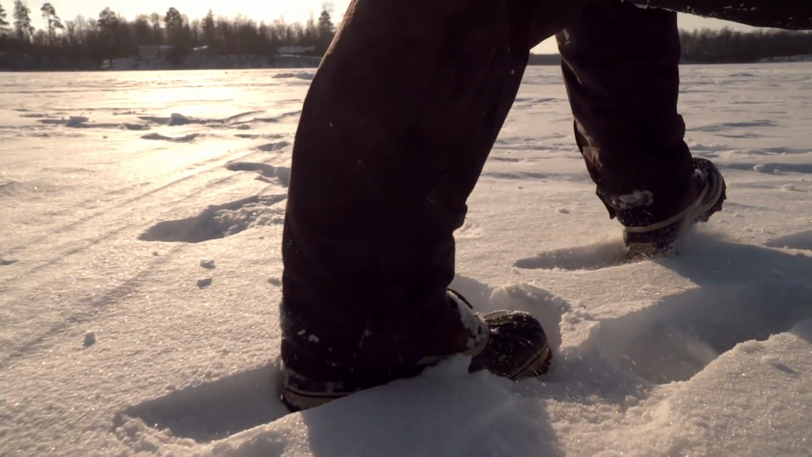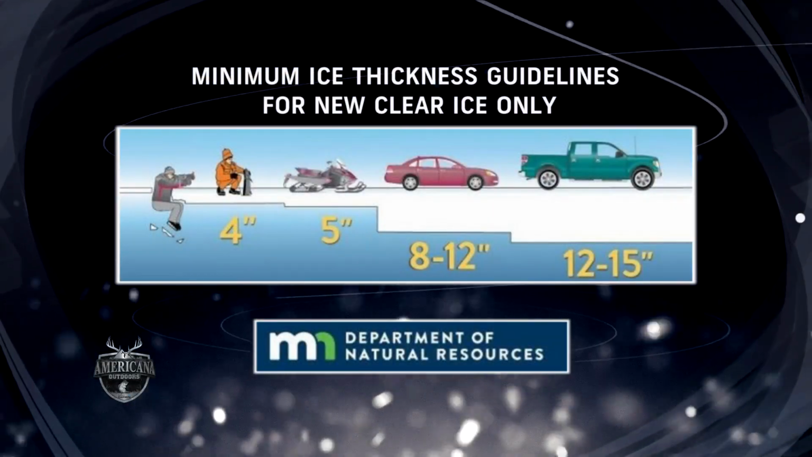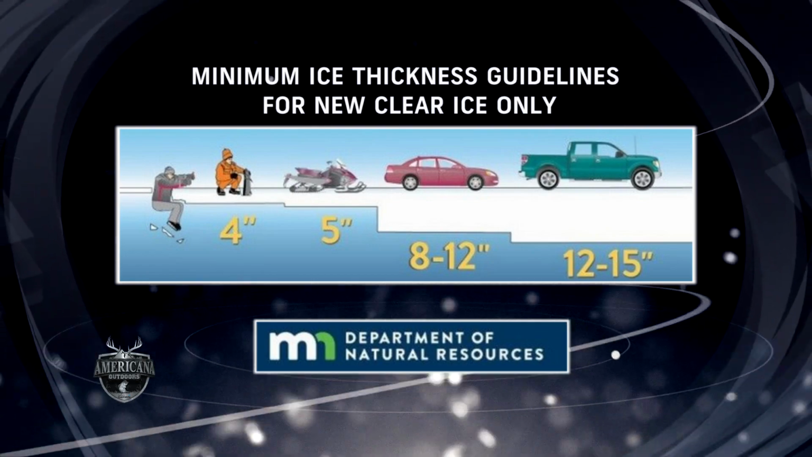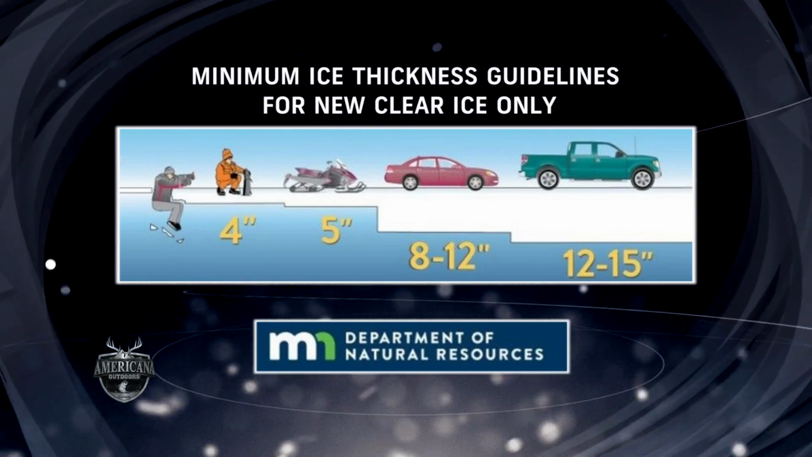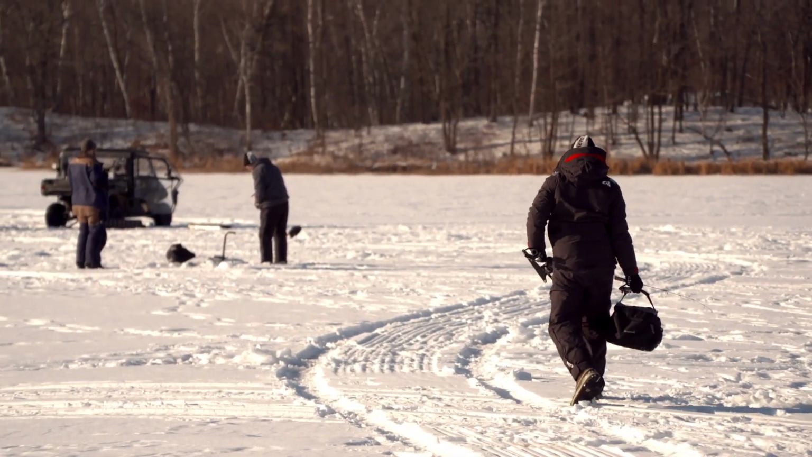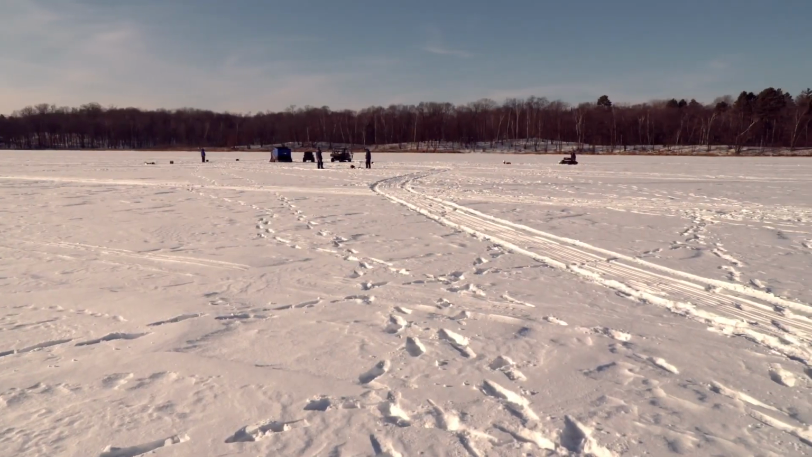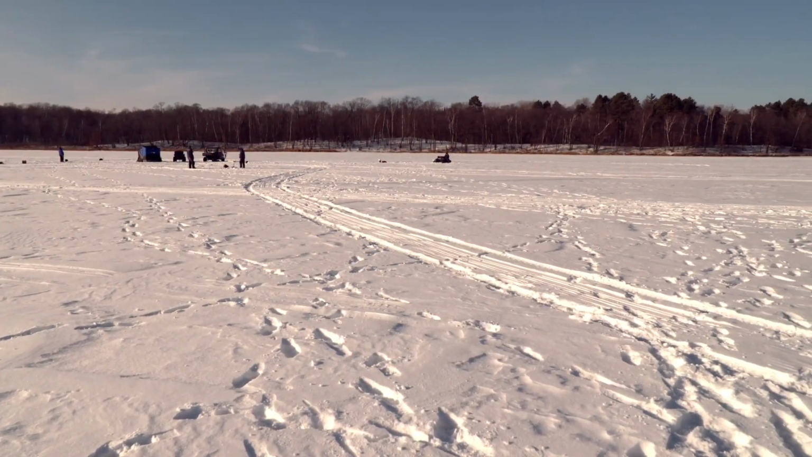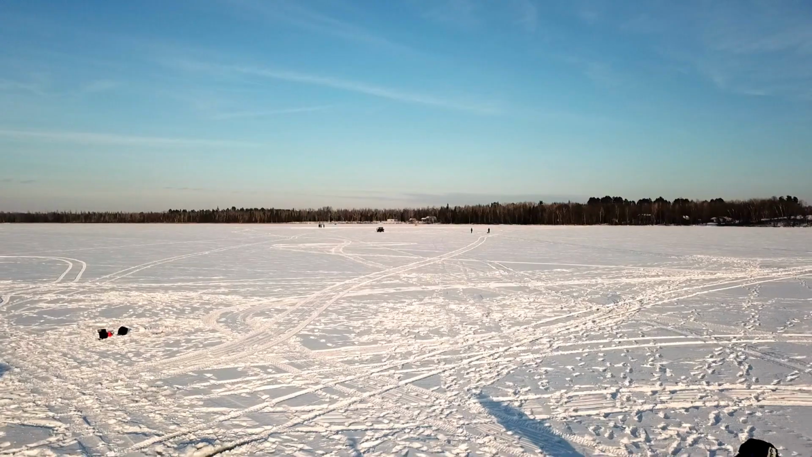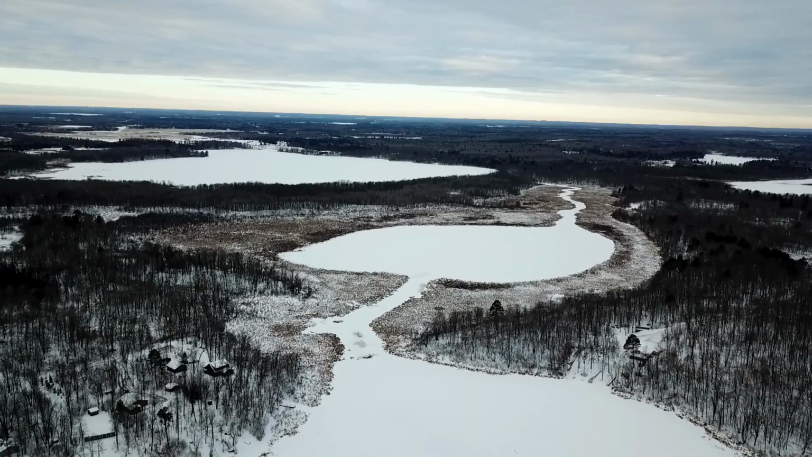You know, the general rule on ice is you need about 3 to 4 inches to walk out, you need about 8 inches to take a light vehicle, and you need about 12 inches to bring a truck out here. We've got probably 12 to 14 inches of good solid ice. We've got plenty of ice to be out here safely, but if you see cracks, if you see water seeping up through the ice, avoid those areas. If there's any question, stay off the ice.